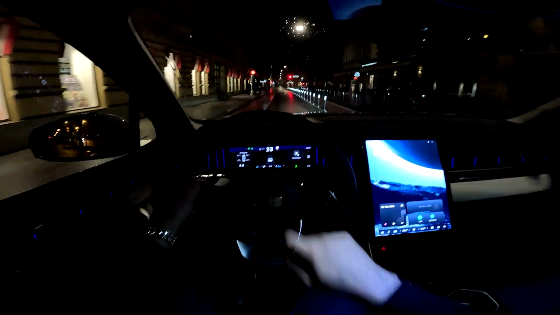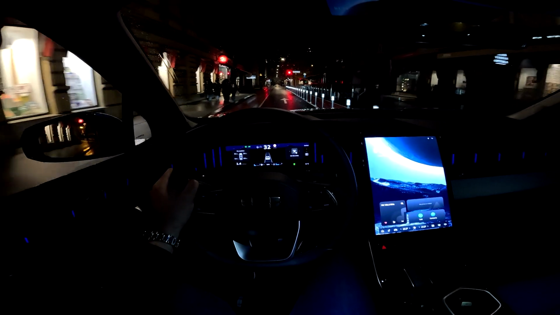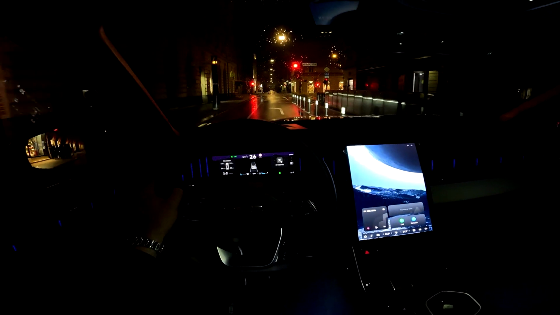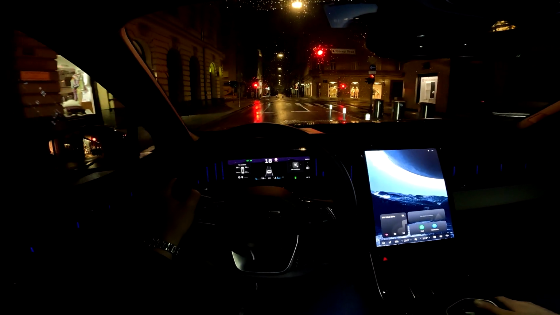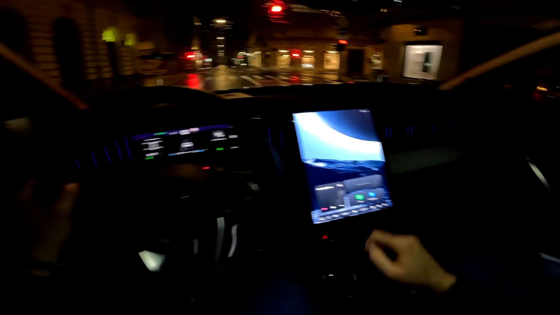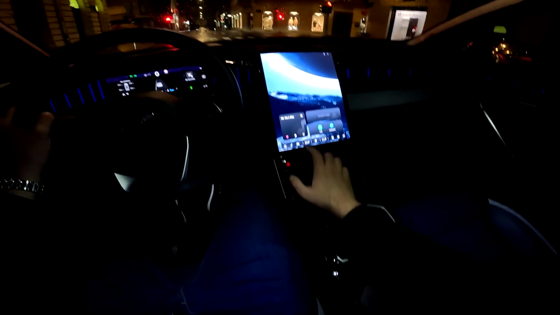And the layout here in front of us is beautiful. We have the 10.2-inch digital cockpit, and in the middle 13.2-inch touchscreen. The dashboard is very futuristic. You also see the ambient lights. You can change the color. I will show you all of that.